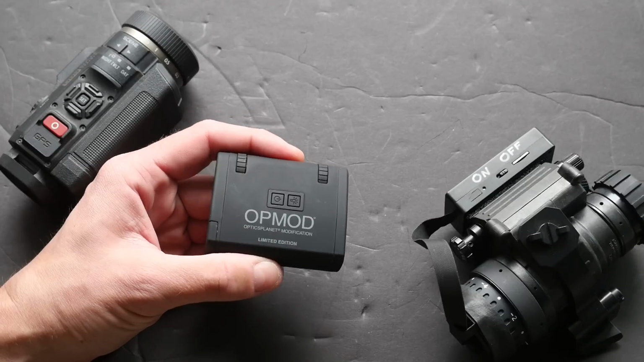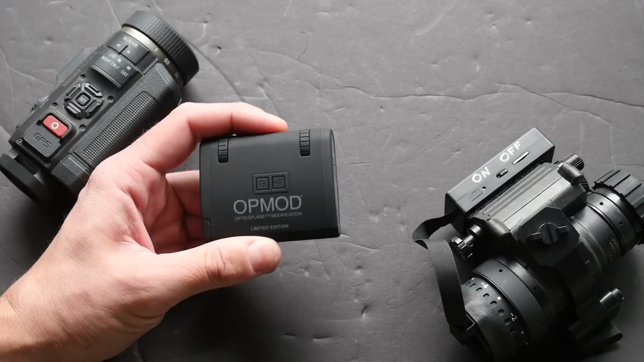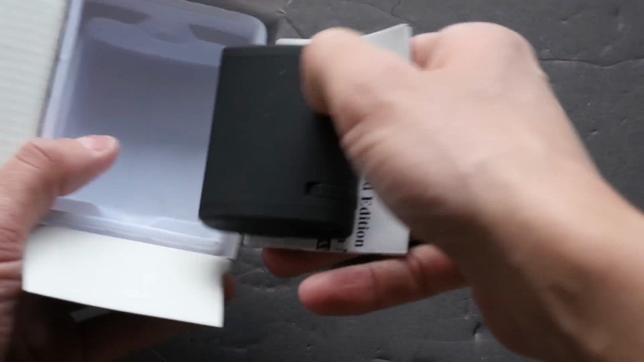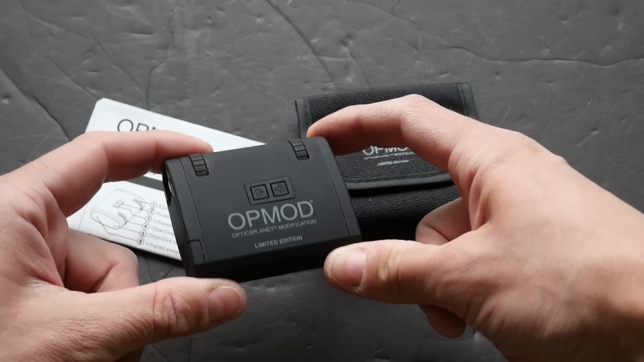One of the black and white digital night vision devices that keeps getting recommended to me is this. This is the Optics Planet OPMOD version of a Carson digital night vision monocular. You can buy one of these for $100, and I read on the internet that they're just as good as a SiOnyx Aurora. What are the odds one of these things outperforms a SiOnyx Aurora at 1/10 the cost?